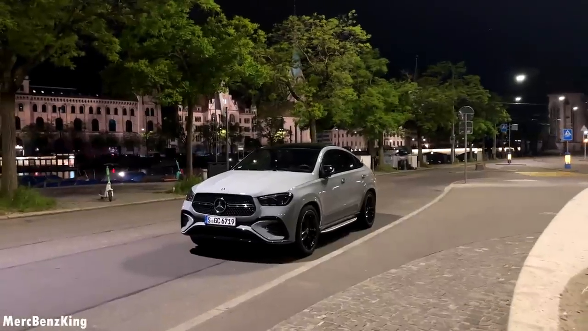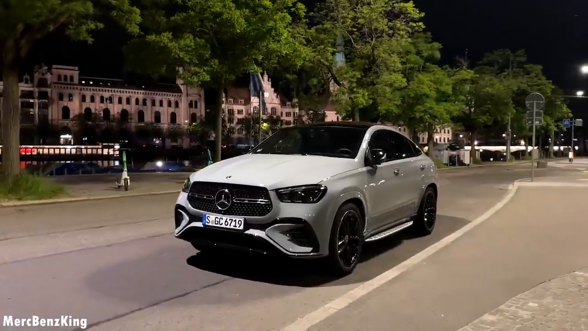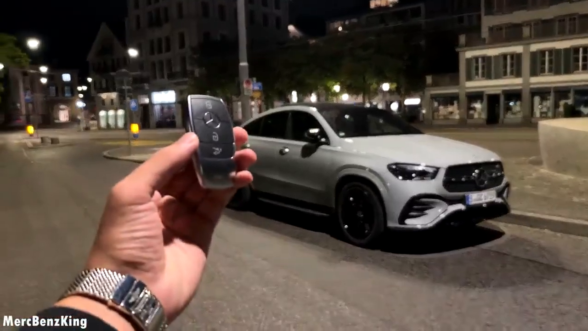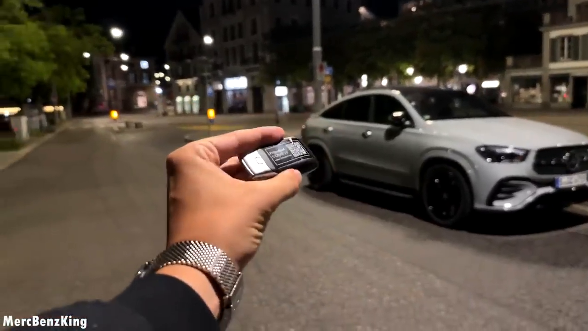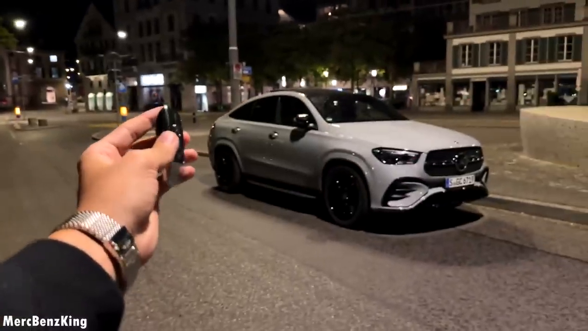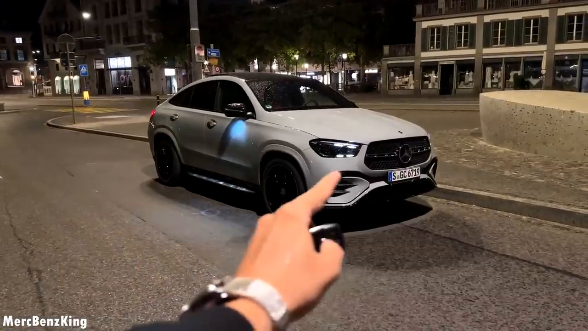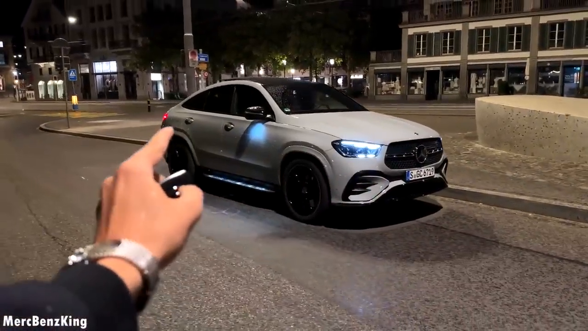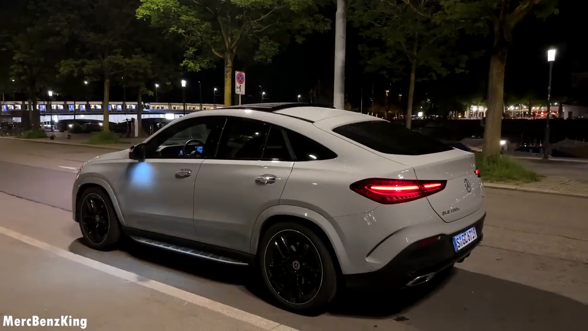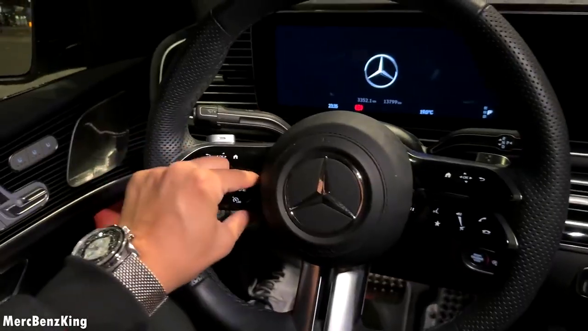Tonight we have the all-new Mercedes GLE Coupe facelift. I have the key right here in this matte finish with metal. Of course you can also go for glossy black. And let me unlock the car, as this is the all-new facelift. You can recognize it by the new headlights. Also from the tail lights, front bumpers, and of course the steering wheel.